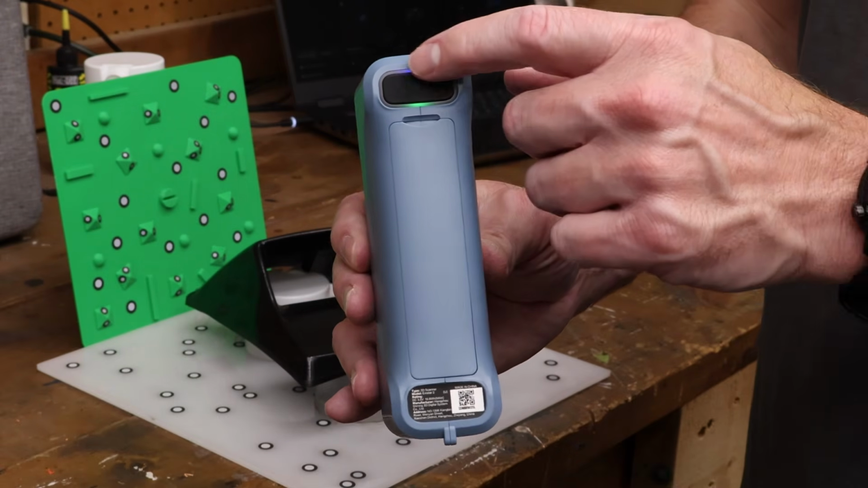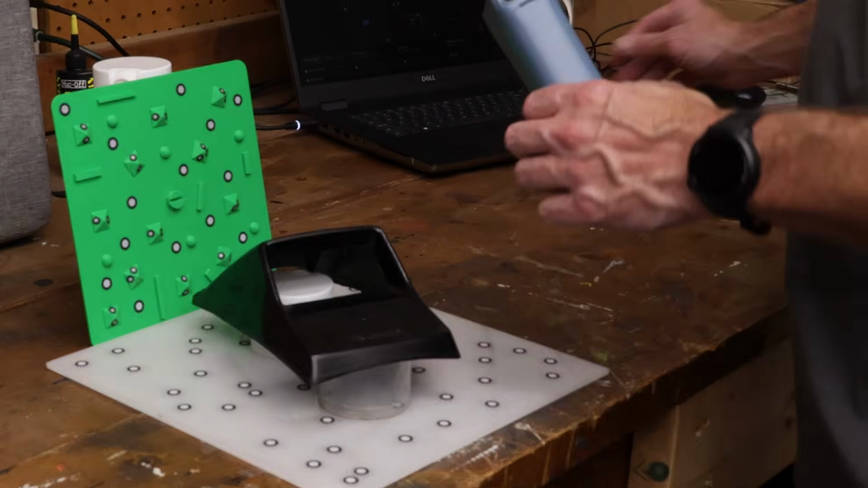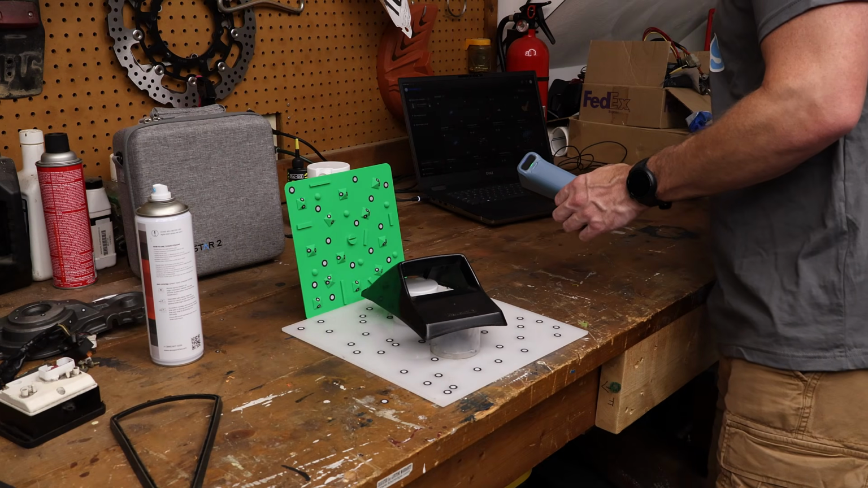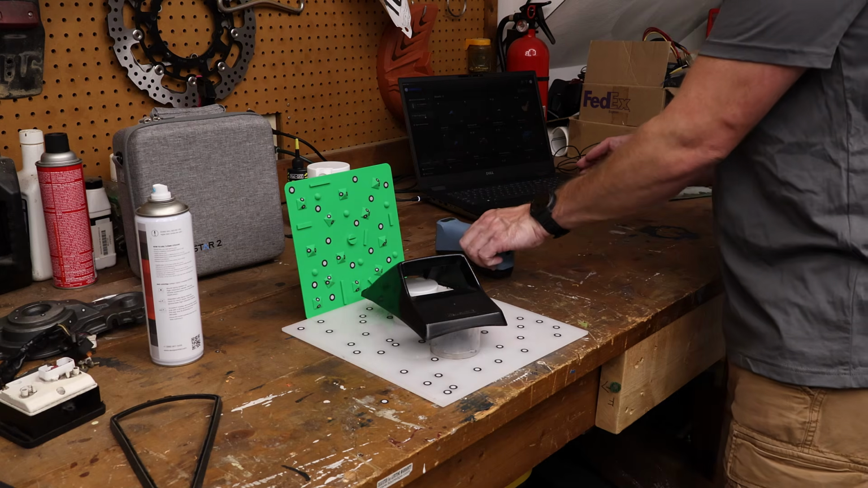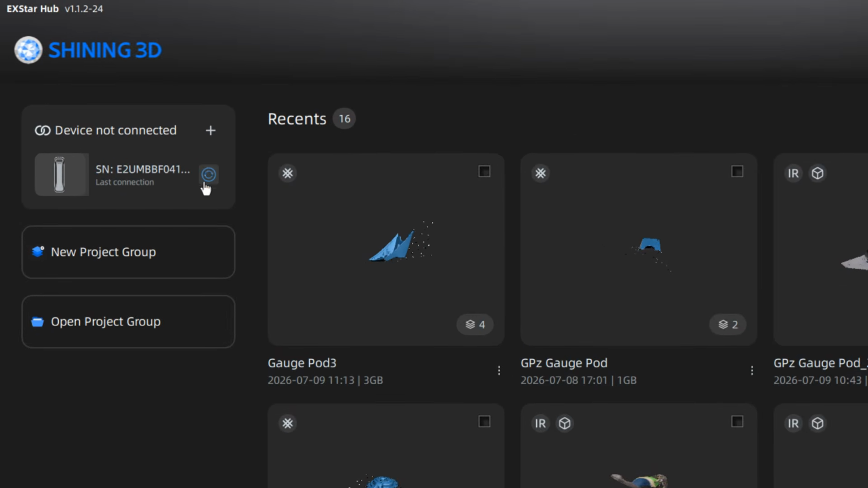There's just a very faint blue light right in the middle. It starts flashing when it's trying to connect. On the software, there's also a button that we can click. If you are having connection troubles, you can go ahead and hit that and make sure that it connects.